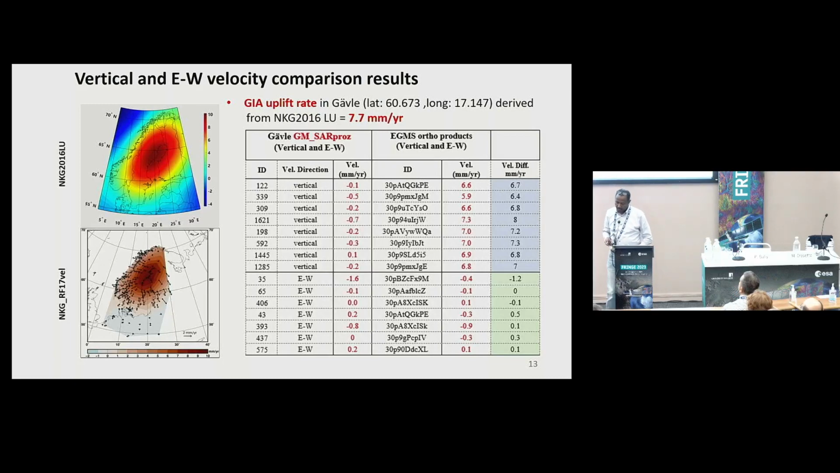Here we try to compare point by point in the vertical and east-west components. We just select some points randomly, and we can see the velocity using SAR-PROS and the velocity in the EGMS point. We try to keep the maximum distance between the points at like 30 meters, and we can see here the differences between the two velocities. It gives almost the value of the GIA signal in the city.